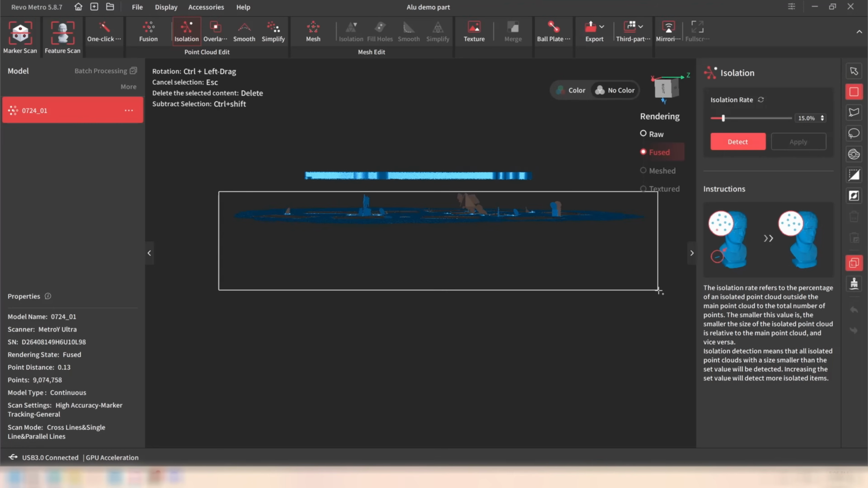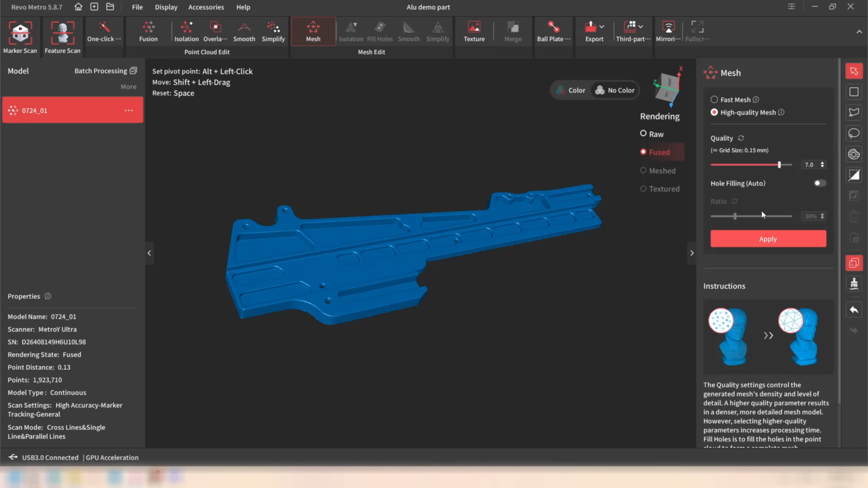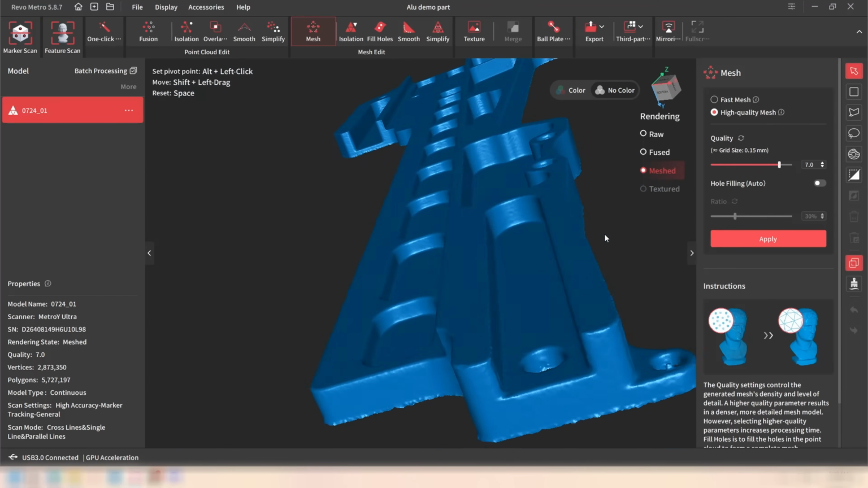With the scan complete, there's just a little post-processing left. I'll remove all the unnecessary scan data, convert the point cloud into a mesh, and since I only scanned one side, I'll close off the entire back face to create a watertight model.